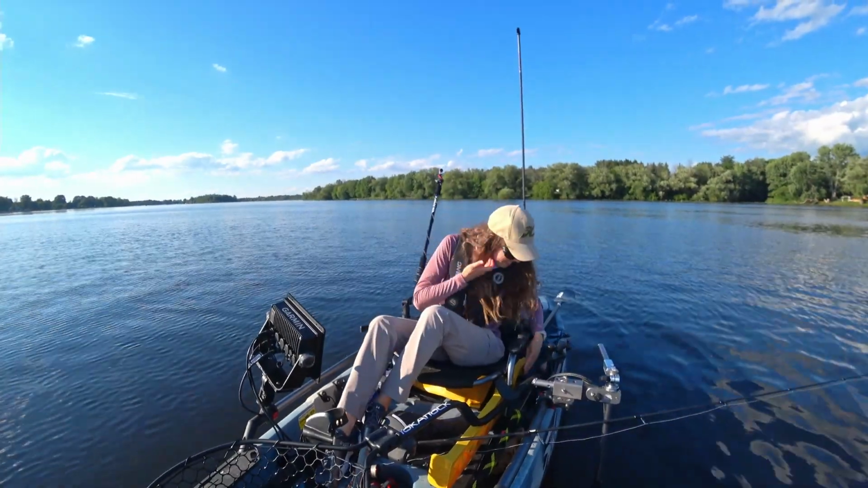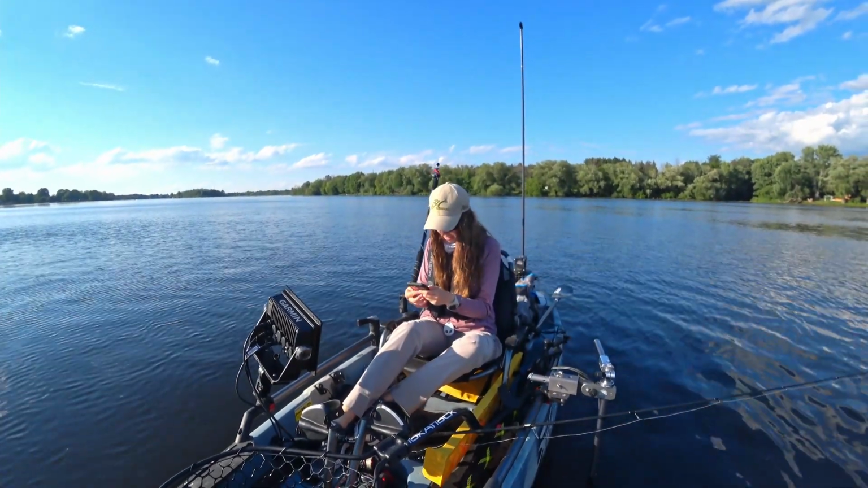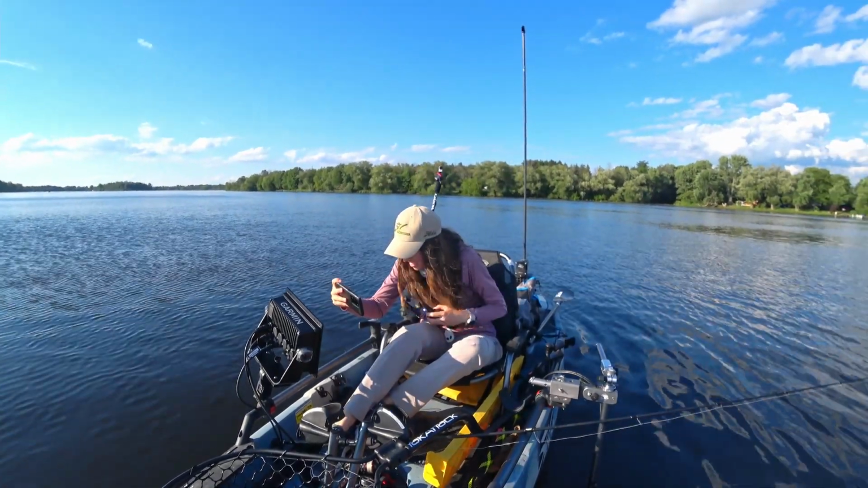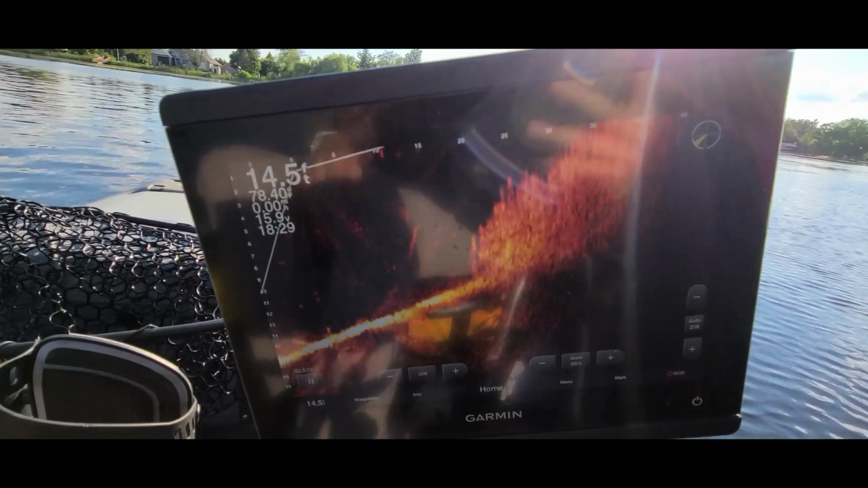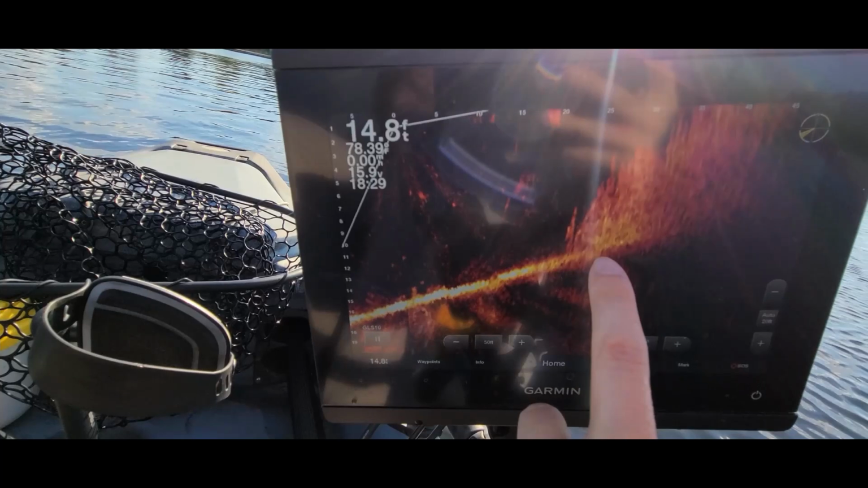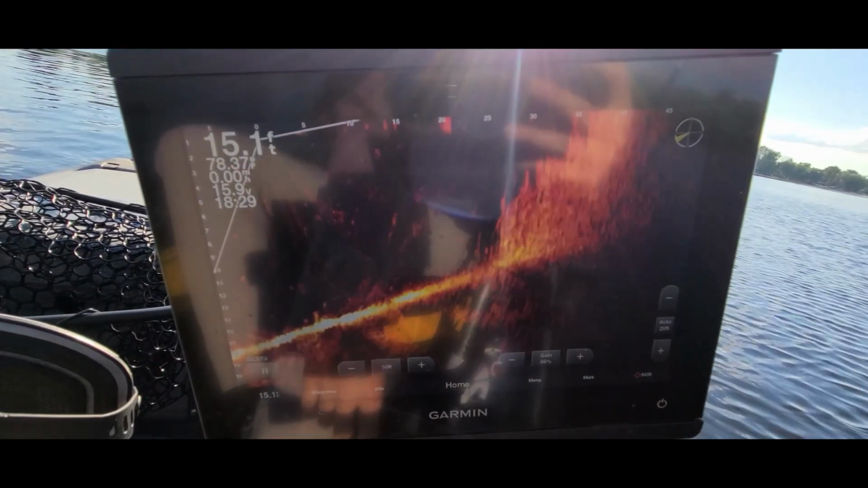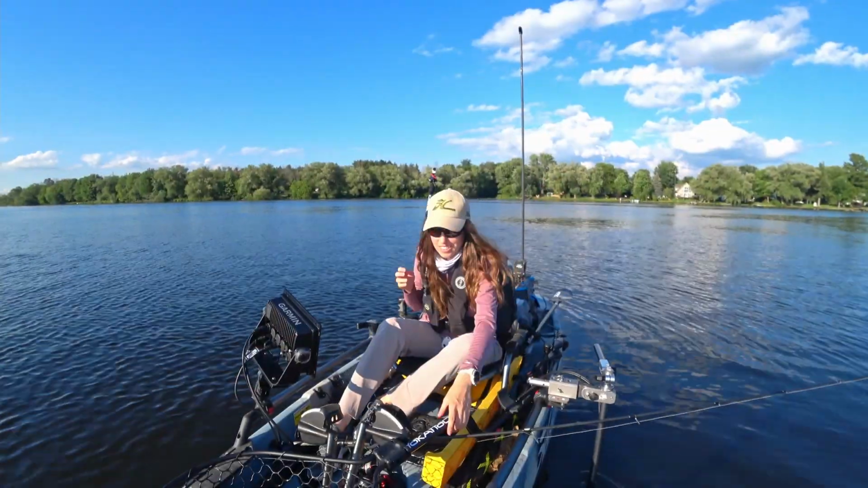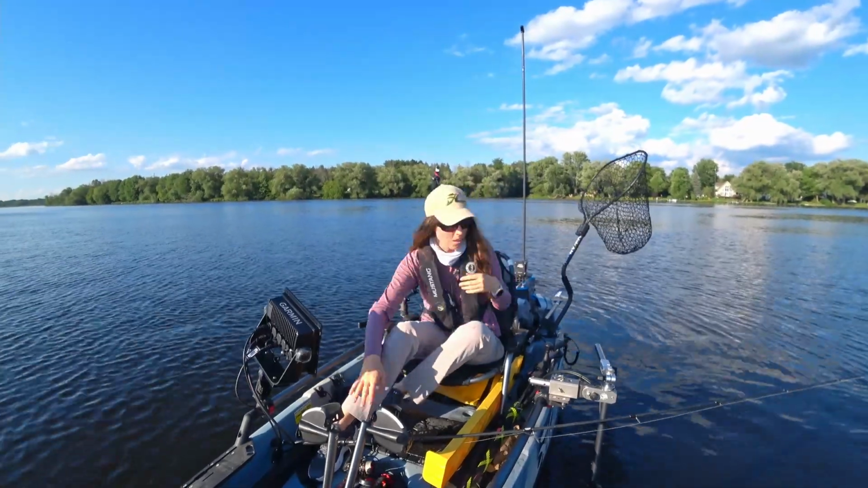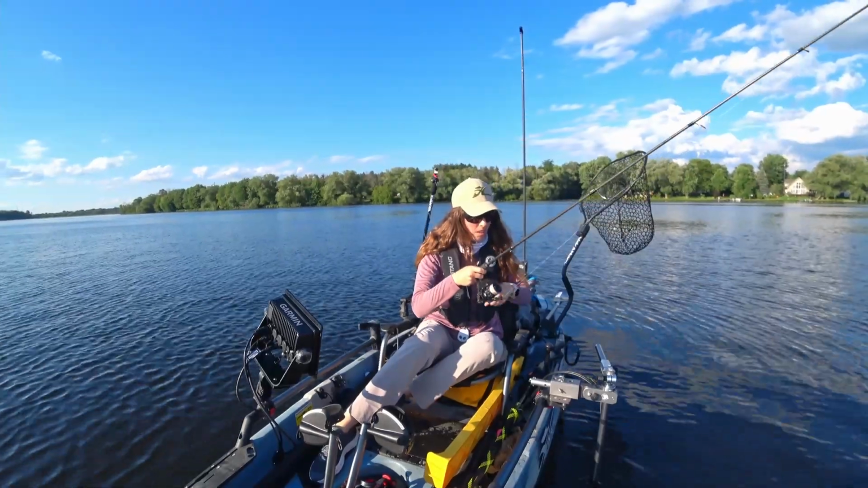Okay, I gotta show you guys what I'm looking at here, because I'm basically sitting right on that weed line, a little bit closer than I'd be fishing it. But that's what it looks like there. I'll cast to the edge of it, or if it's a little more sparse, I'll cast right into it and hop through, and the fish just come charging out of there. Okay, so I think I'm up to four walleye. Four walleye, one pike.